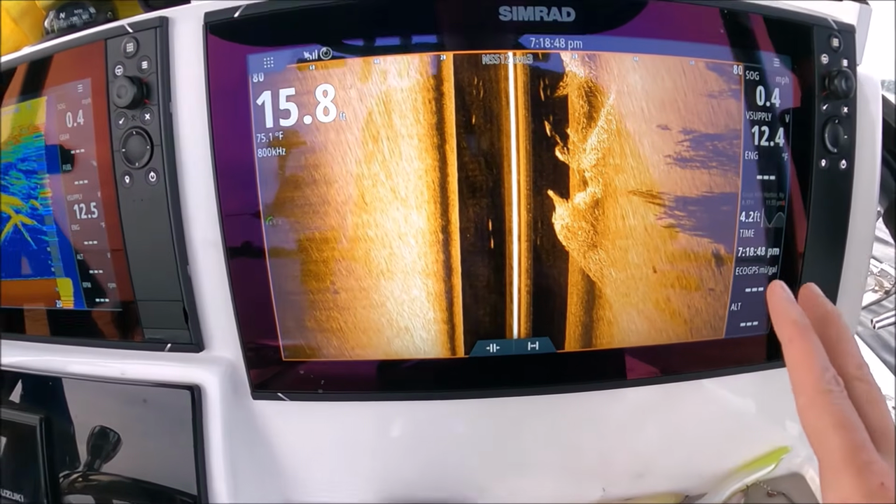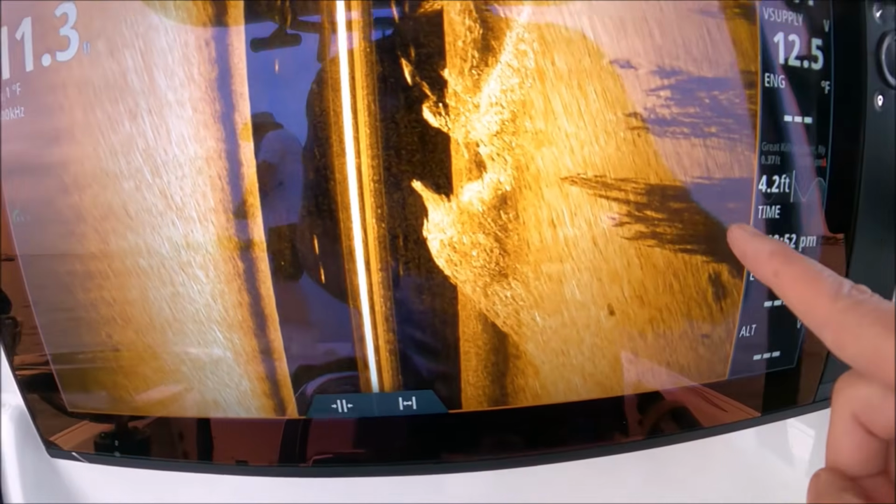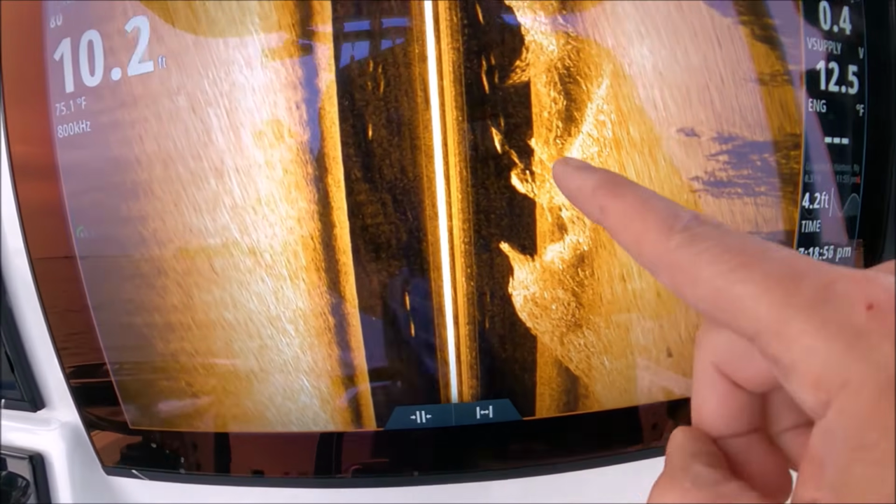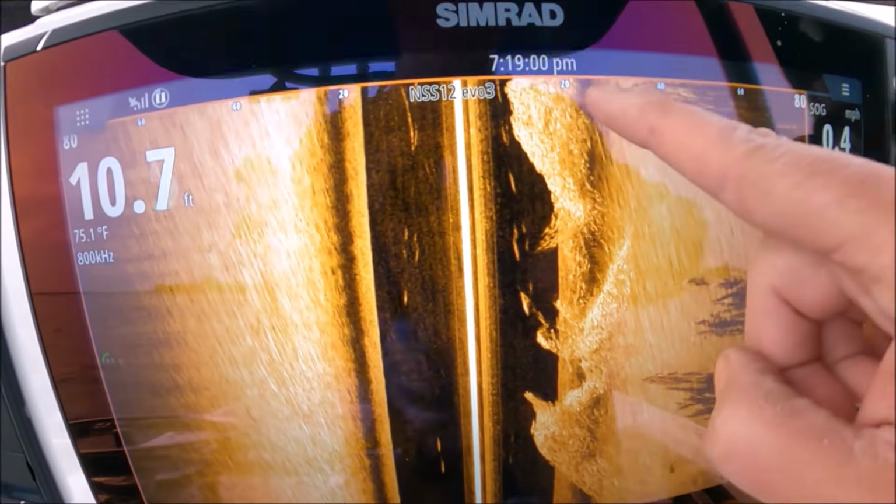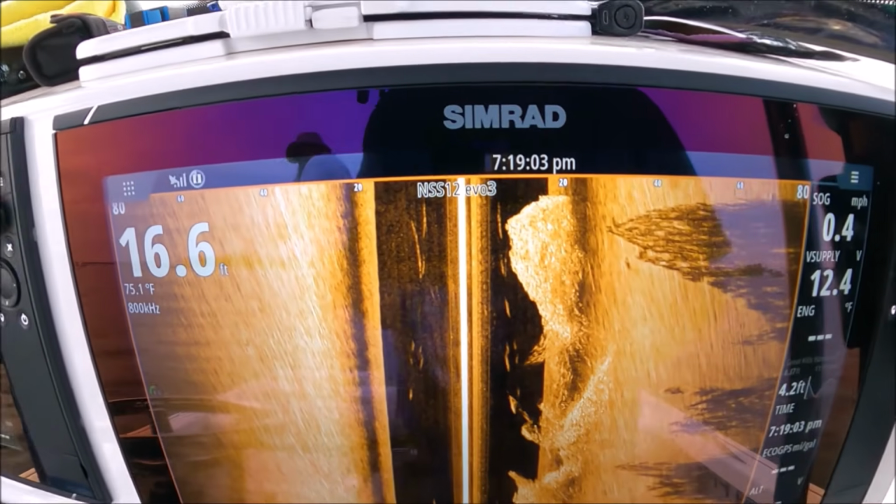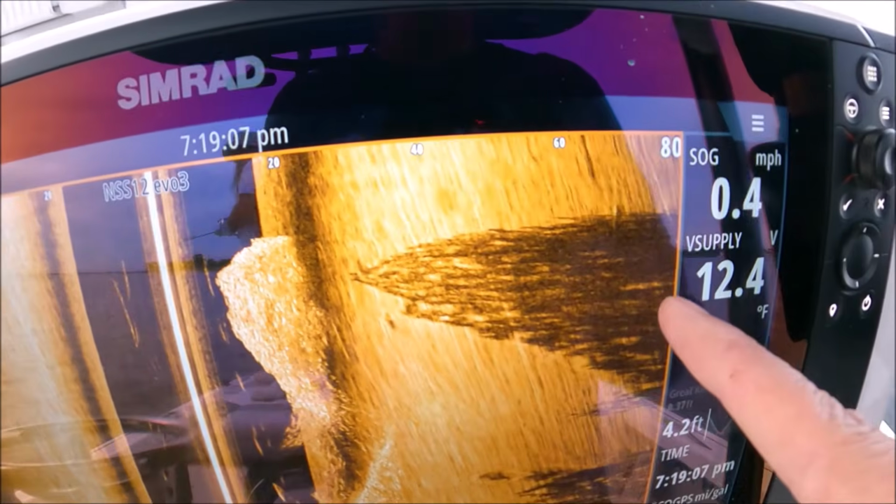Now I'm explaining what a return looks like versus a shadow. So right here, you're seeing all the bait fish. These shadows here are far away. If you have your return here, nice and solid, it'll be that whitish color. That is actually fish, okay? Anytime I say return, it's going to be a fish, a rock, a stump, something solid. So that's your fish. Those are your shadows.